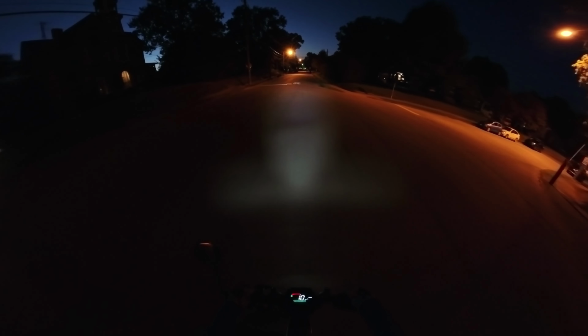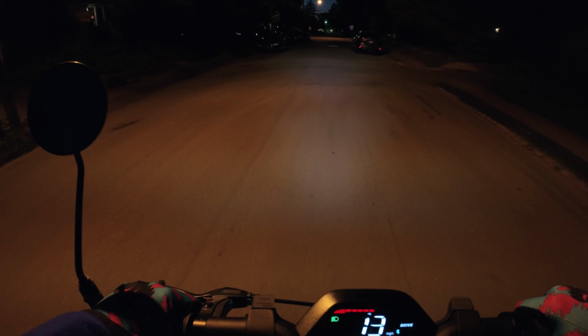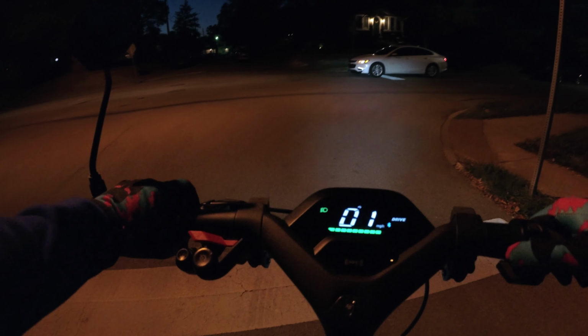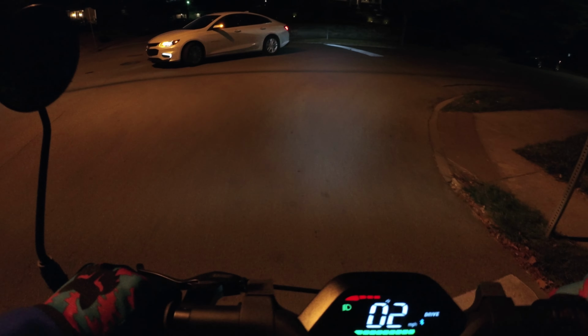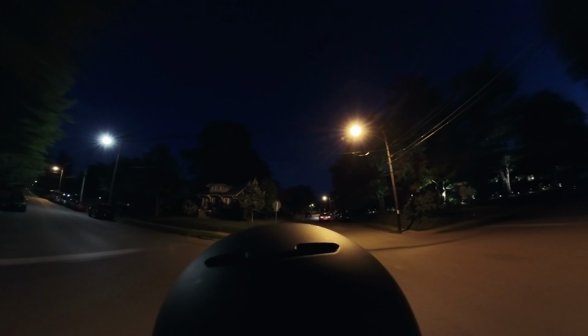Tonight I'm taking out the Segway P65S electric scooter for a ride at nighttime. It's just a little bit past sunset. It's actually nice weather for a change. It's a little bit cool out, which is why I'm wearing a jacket and gloves. And I'm taking this scooter out for a ride. I'm starting in the Highlands area in Louisville, Kentucky, kind of in the Deer Park neighborhood.